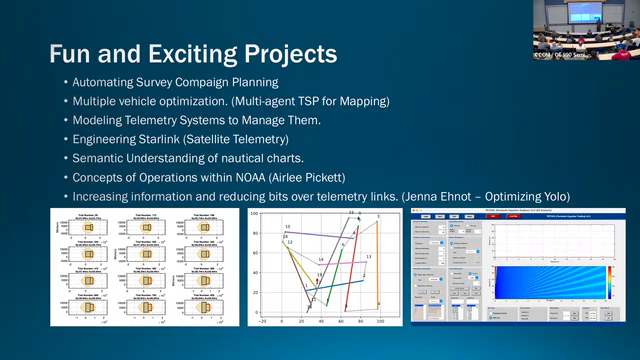Understanding nautical charts. We've built path plans based on nautical charts before, but with a really rudimentary understanding, only using the depth information. But it's a different thing to understand that there's a channel, or that there's a buoy and what color the buoy is, or a flashing light and what lights it's flashing, and those kinds of things. So there's an interesting project there to try to understand those, wrapping these concepts of operations in a way that's going to be practical for NOAA, and Airly is going to work on that for part of her thesis.